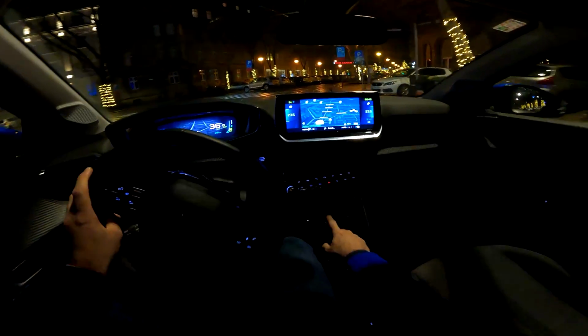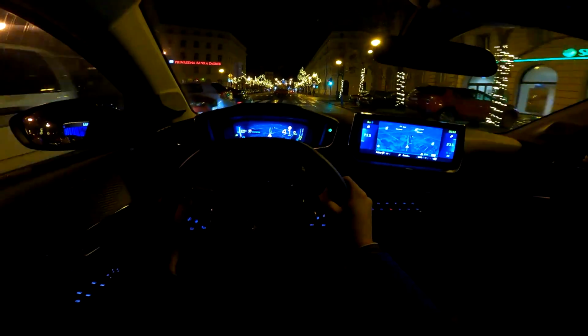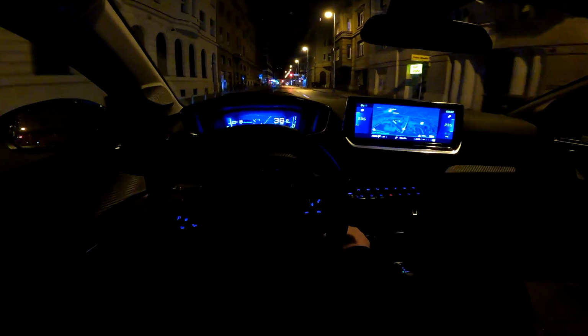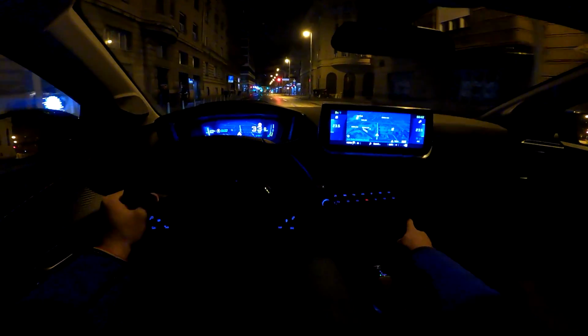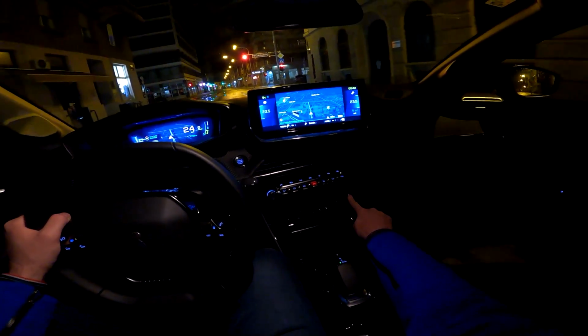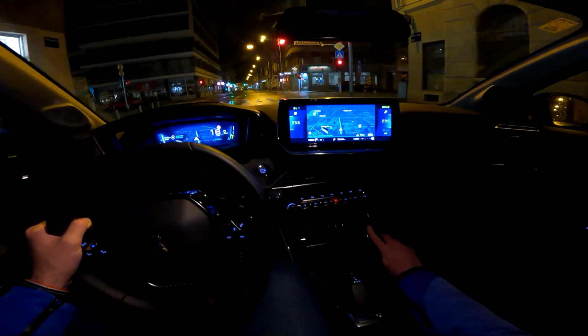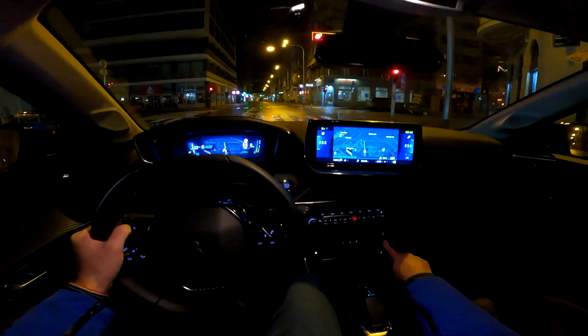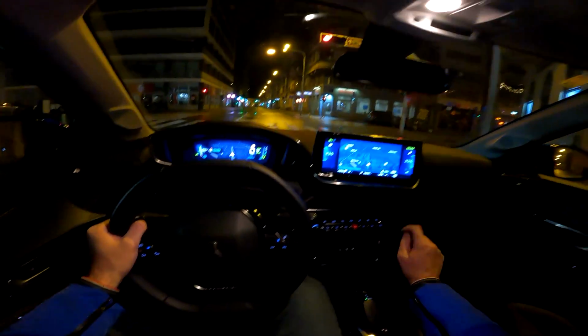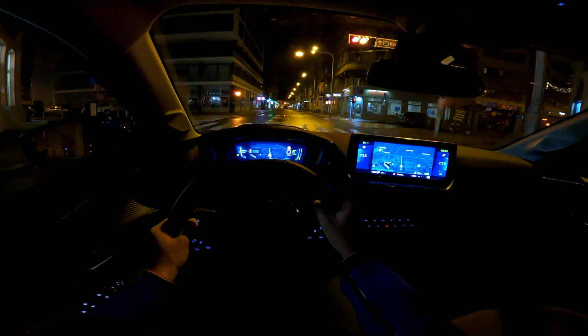And then here is your storage space, as well as the wireless charger for the phone. And one thing that I don't quite like is the fact that the USB-C and USB-A ports are not illuminated. So look at those, they are here and not illuminated, and they are covered with this gloss black trim. So when you're trying to put in a USB during the night, you will for sure scratch this surface. So that's not so good.